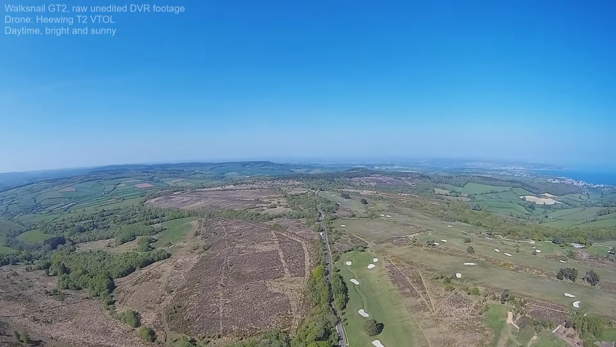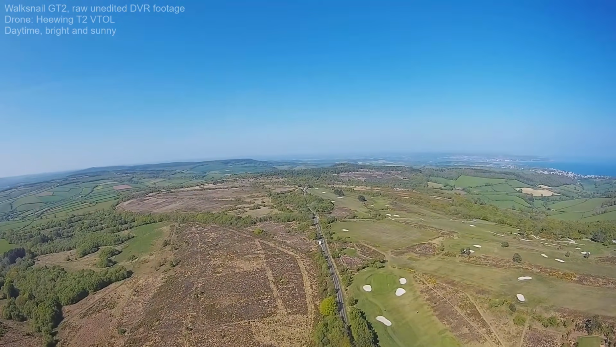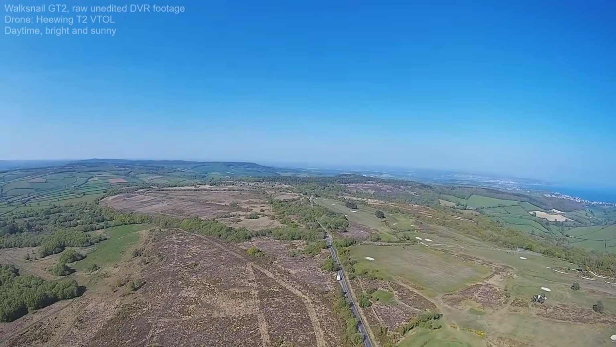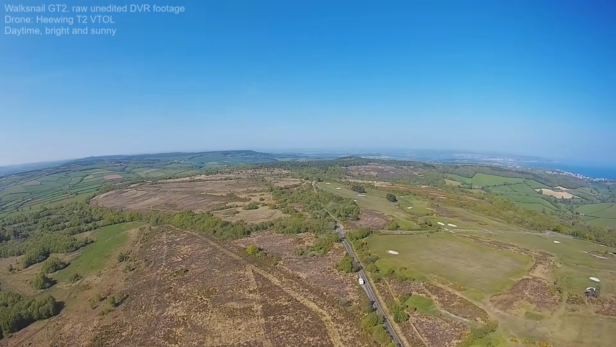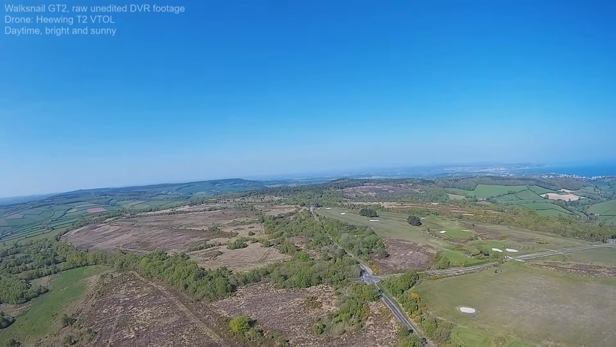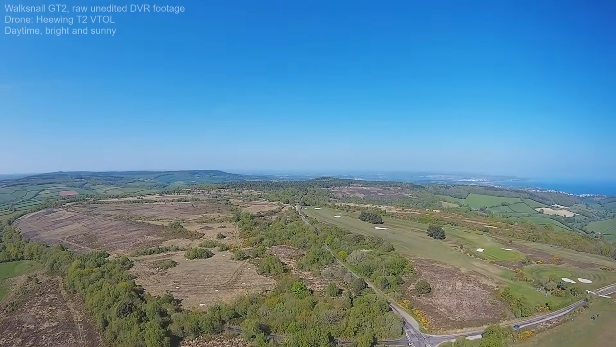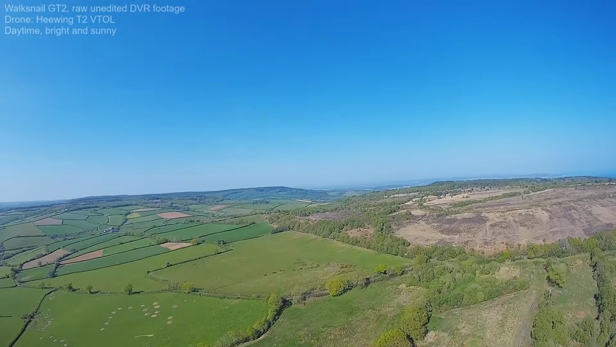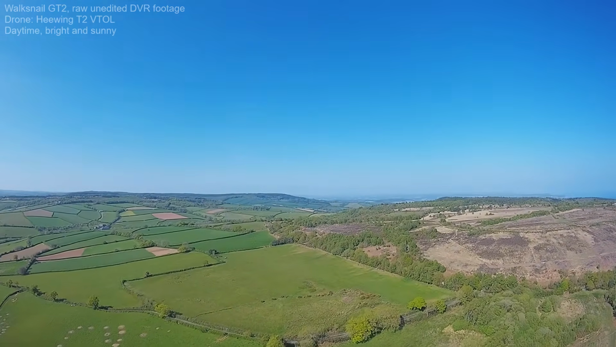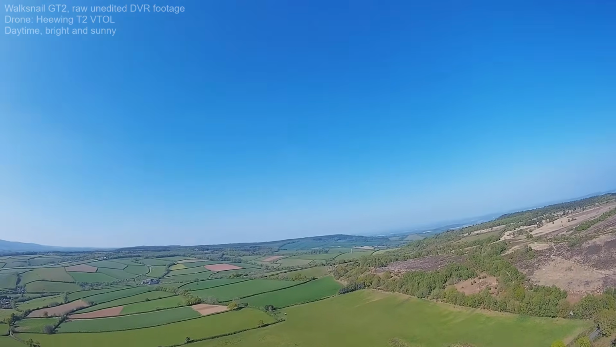Now, obviously, where I live legally, I can't fly super long range. However, I did install this camera on my Hewing T2, which is a very big fixed wing aircraft, and it's also got some very big bright lights on it. So long story short, I can fly this a little bit further than you could with a smaller drone, and still legally maintain line of sight. So I did a little bit of range testing, and I'm able to report that the link on this worked very, very well.